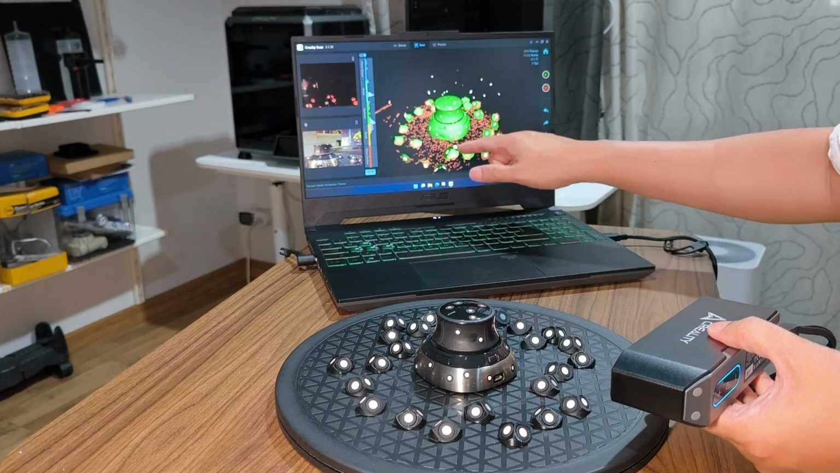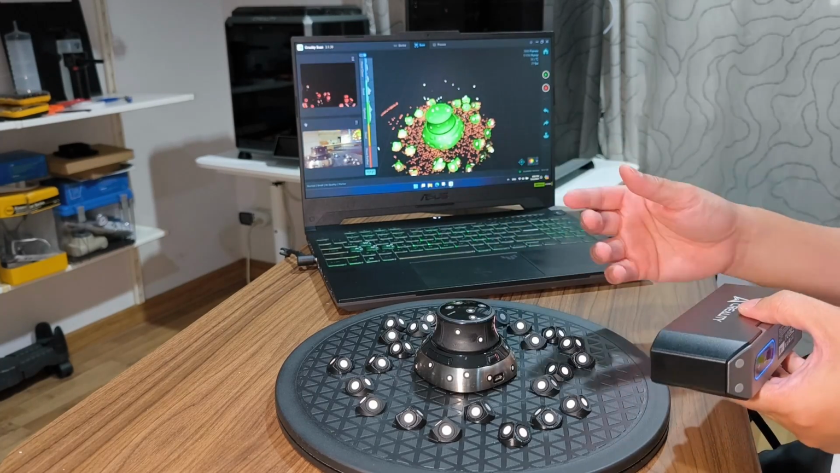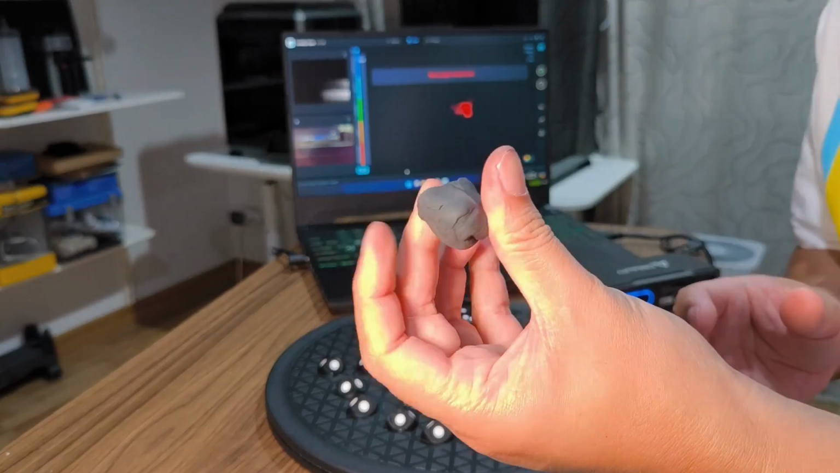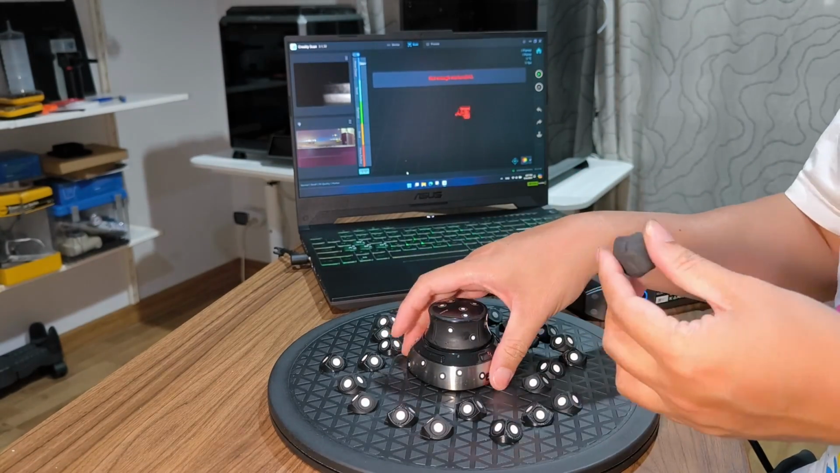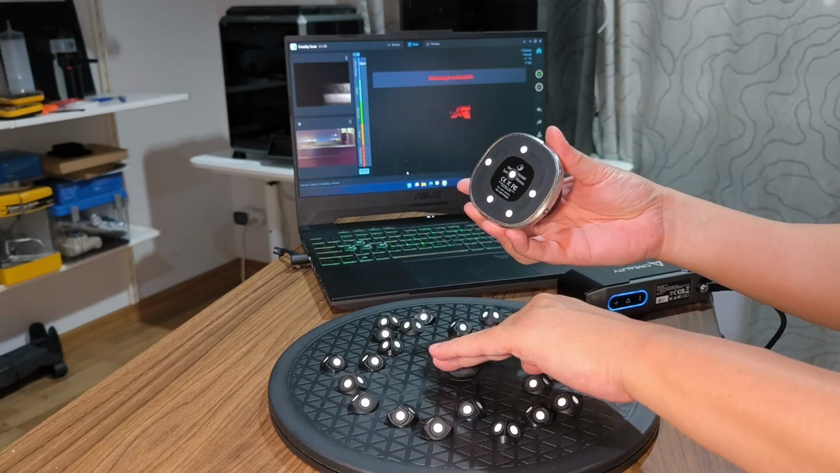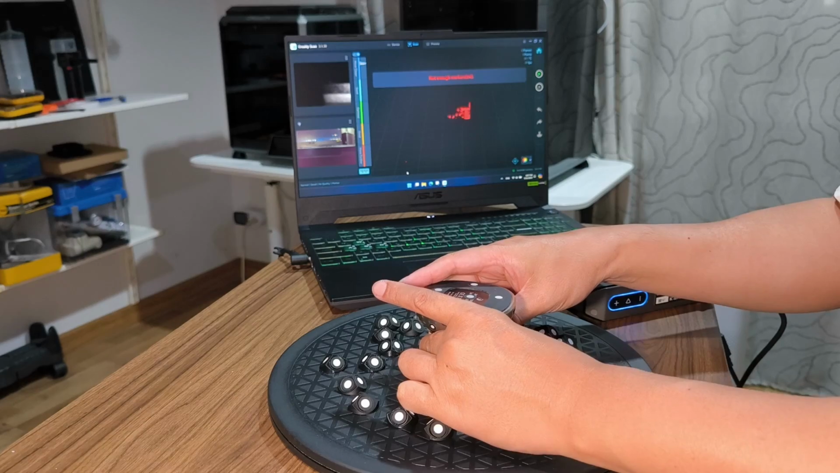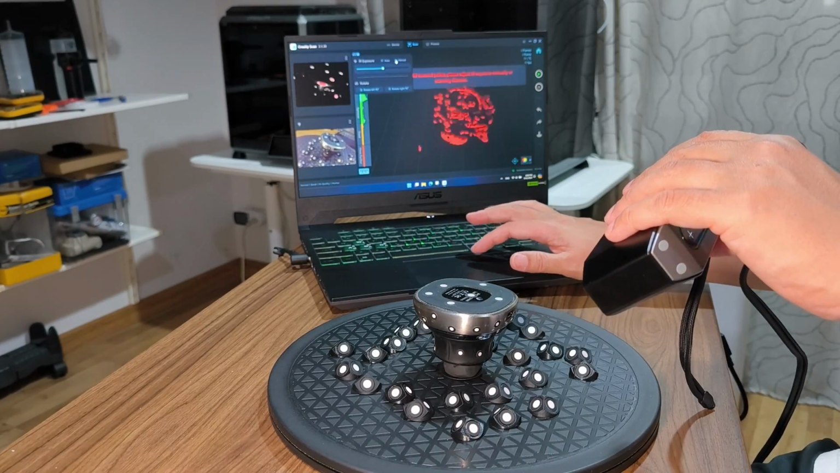This one could be blocked by the pyramid, so I'm going to flip it over and then we merge it in the software later. I'm going to add some clay here. I make some manual adjustment.